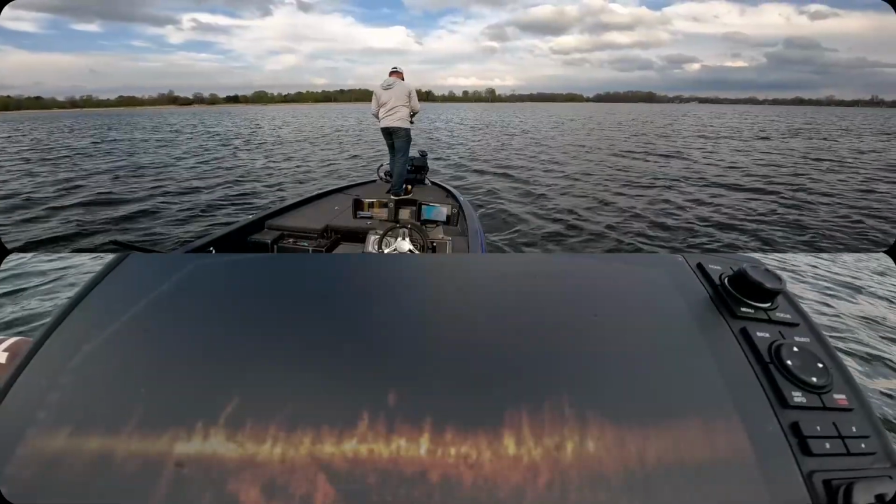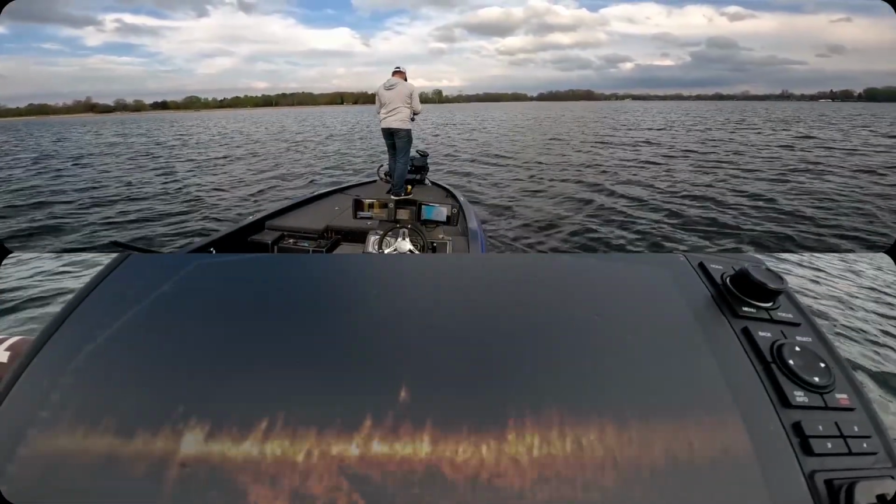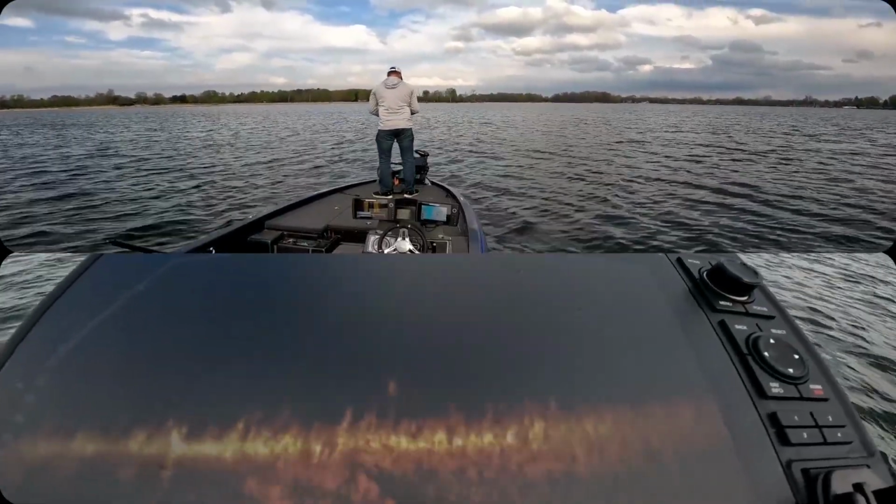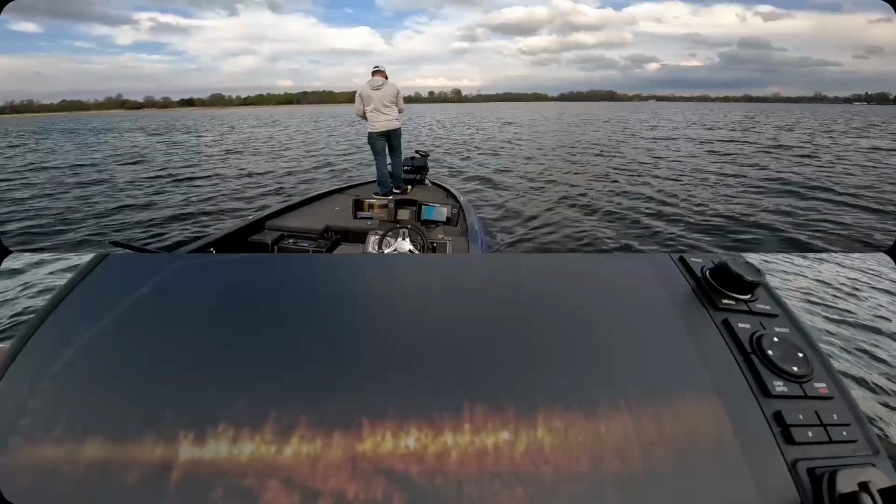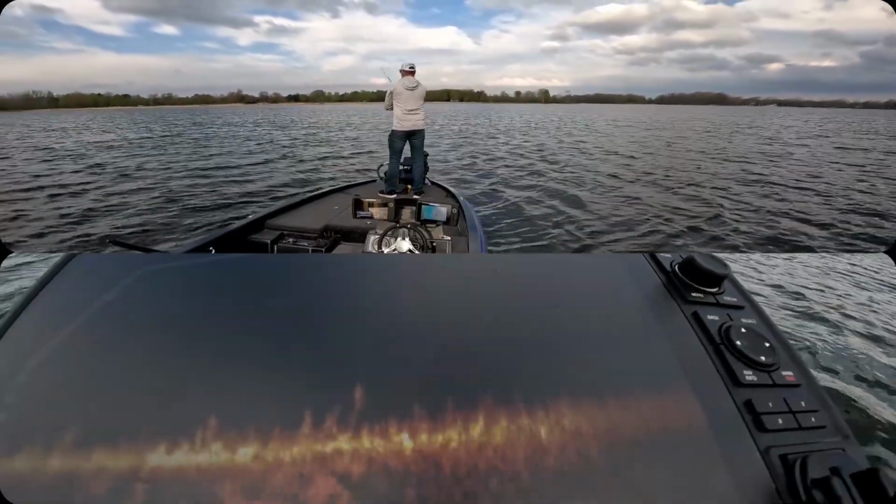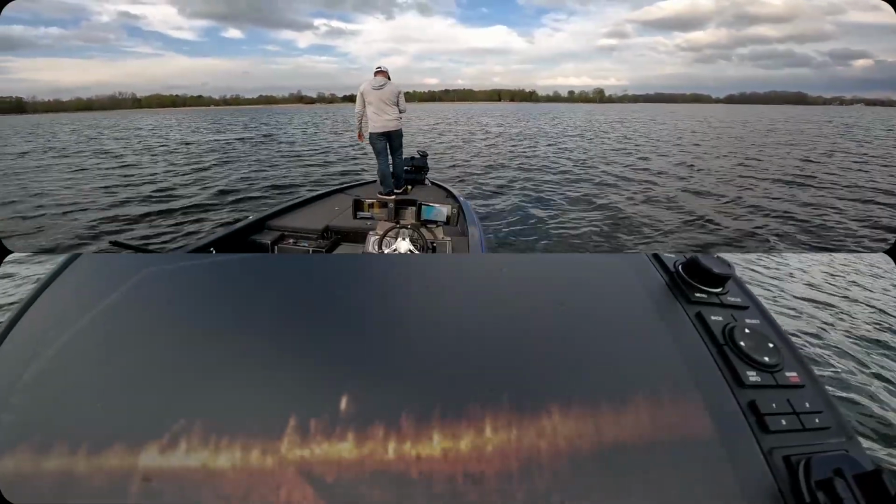He's coming up, even though it was a horrible cast. No. See how he looks like a little fireball? If you've ever played a game with a mage in it that shoots fireballs, that's kind of what we're looking at, is fireballs. Those are fish.